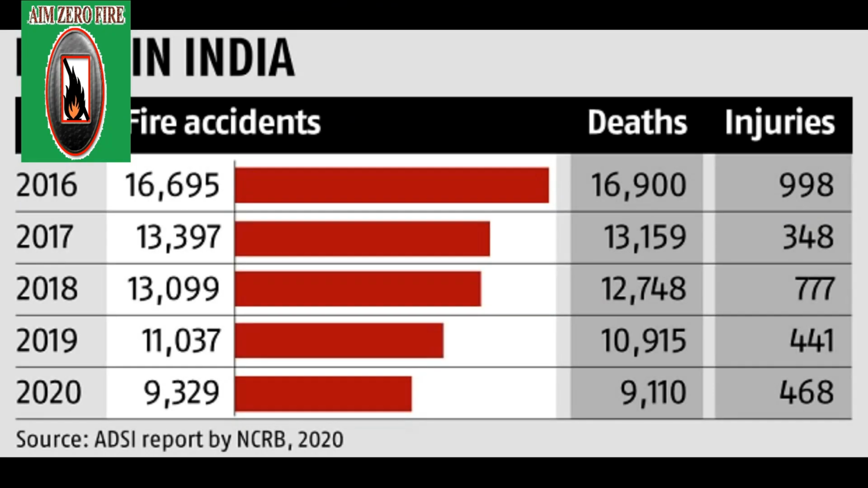In addition to the fire incident clip, I am pasting the fire incident statistics which happened in India for the past 5 years: 2016, 17, 18, 19, 20. Please have the data. In 2016 we got 16,000 plus accidents, and in 2020 we got 9,000 plus accidents. On the other side, you can see the deaths and injuries. These figures are really threatening, right? So let us aim to prevent the accidents. Let us go to the subject.